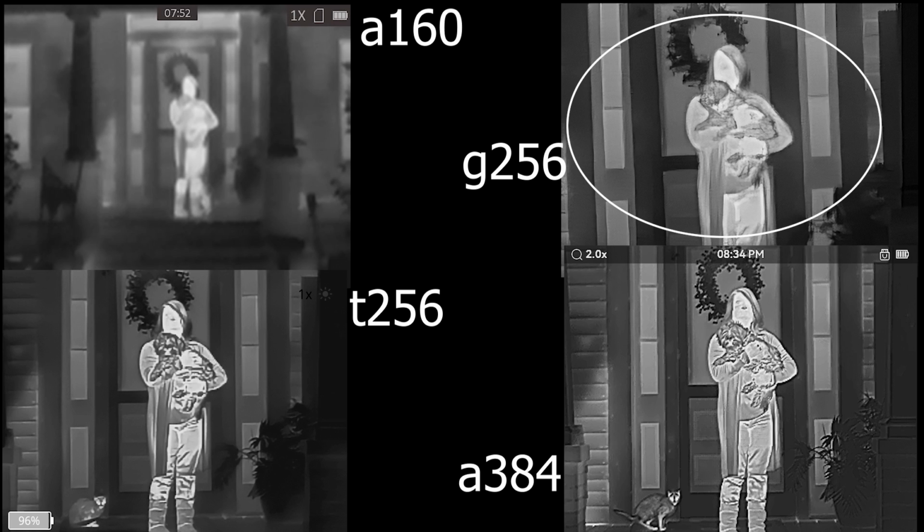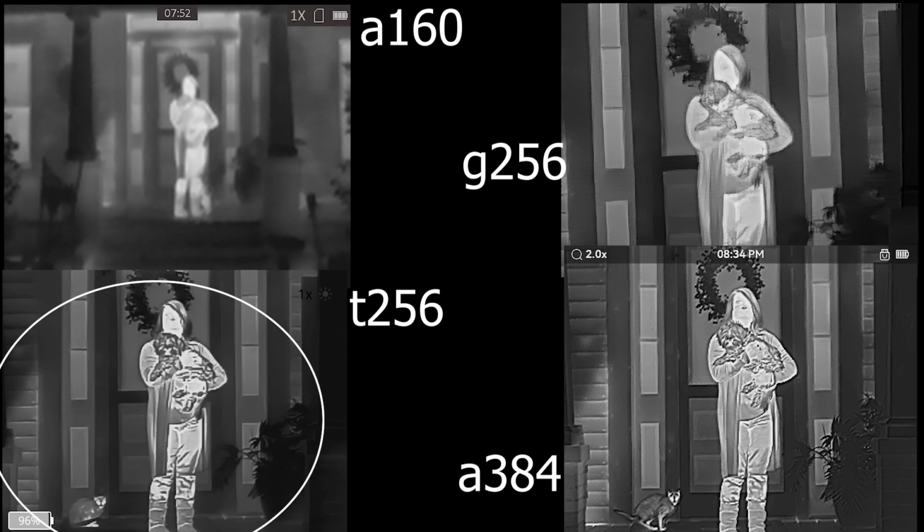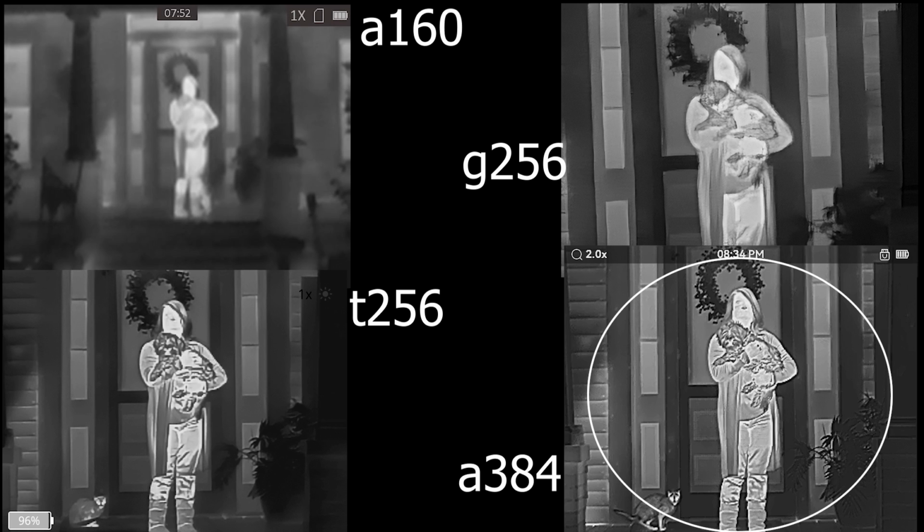Here it is tighter because it's a smaller field of view. It's in tighter on a 1 setting, but you can clearly see the dog perfectly, all the detail of everything. The face is still blurred out completely. When you come over here, you can start to see details in the face, better definition in the hot and cold spots on the pants and on the dog. And then here, the resolution just blows out of the water.